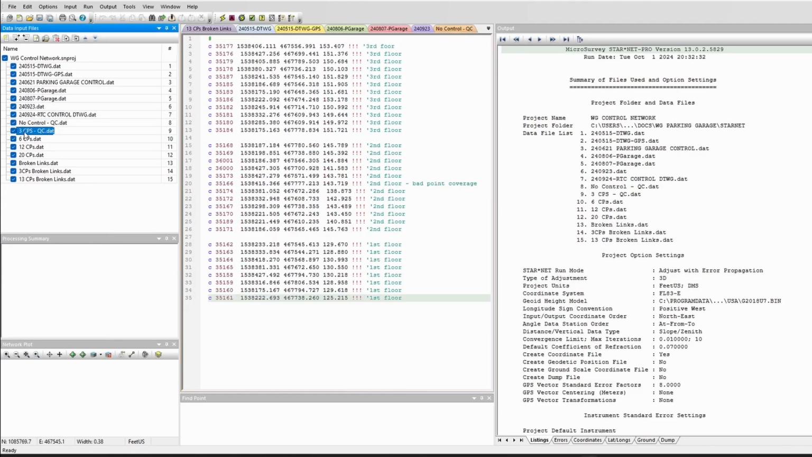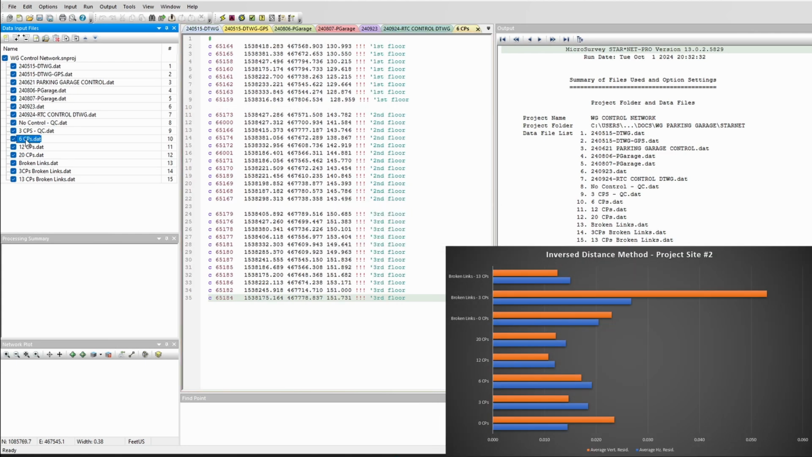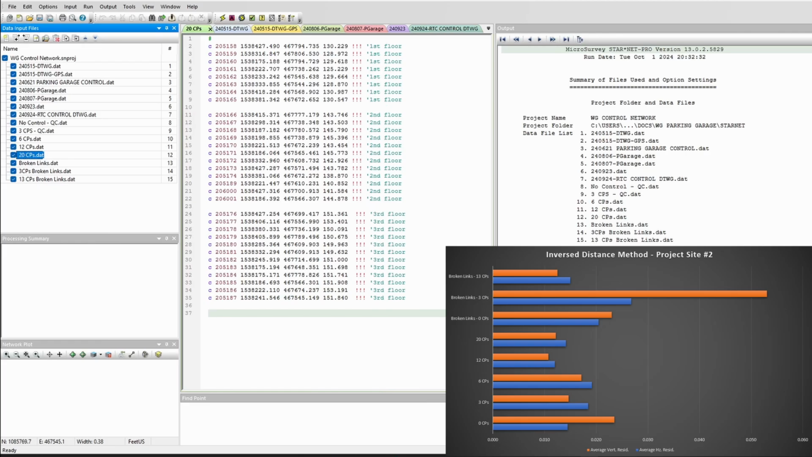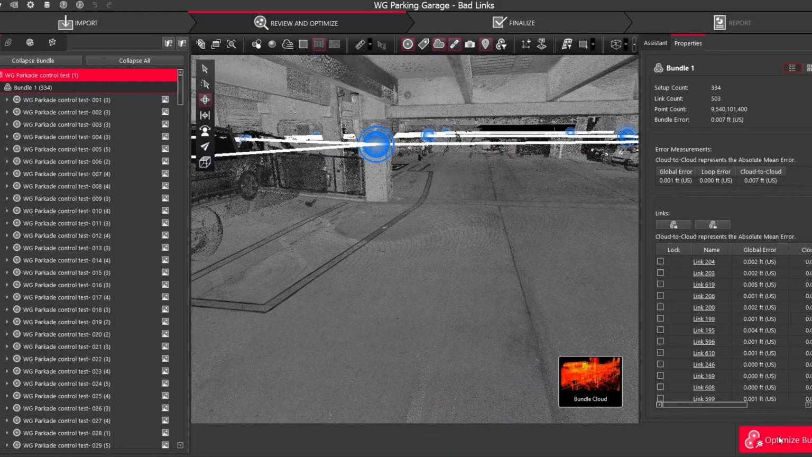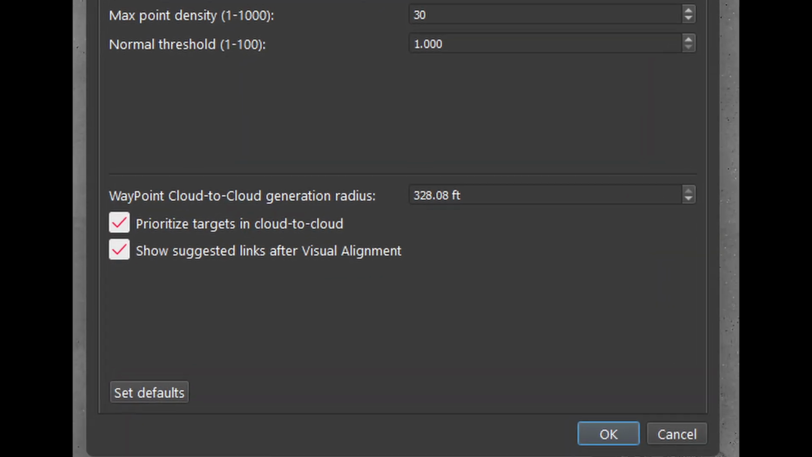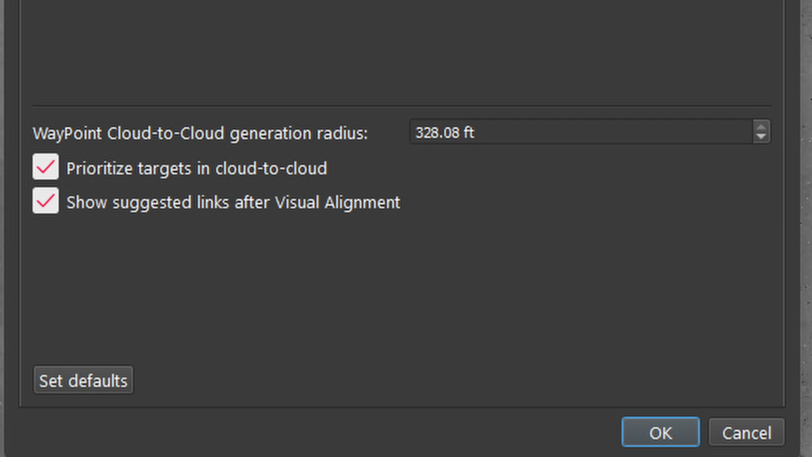The 4 project sites were then processed again using control at varying densities. For example, project site 2 was processed with 0, 3, 6, 12, and then 20 control points applied, creating a bunch of separate datasets. For the datasets with control applied, I unlocked the links of the scan network and optimized the bundle with the checkbox prioritize targets in cloud-to-cloud being turned on, as to ensure that the control points were taking priority in the adjustment.